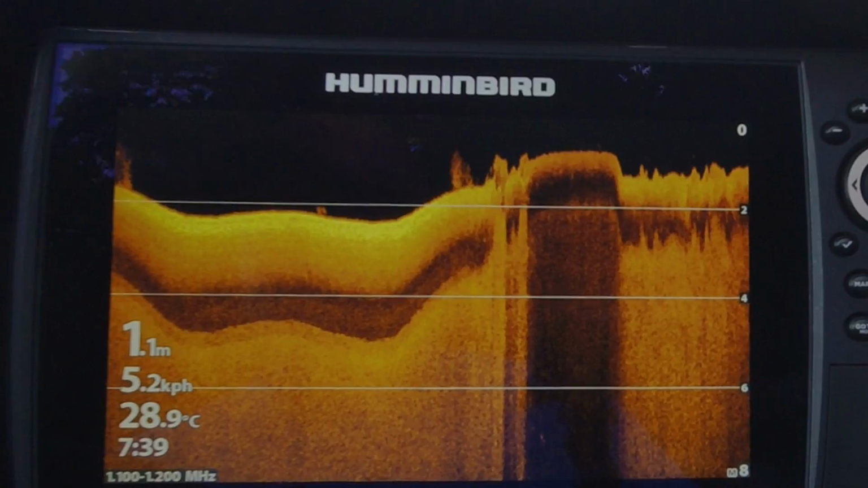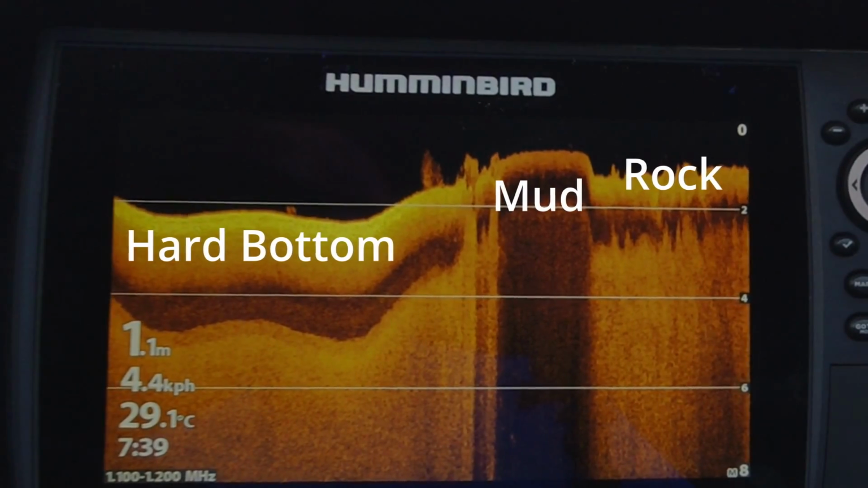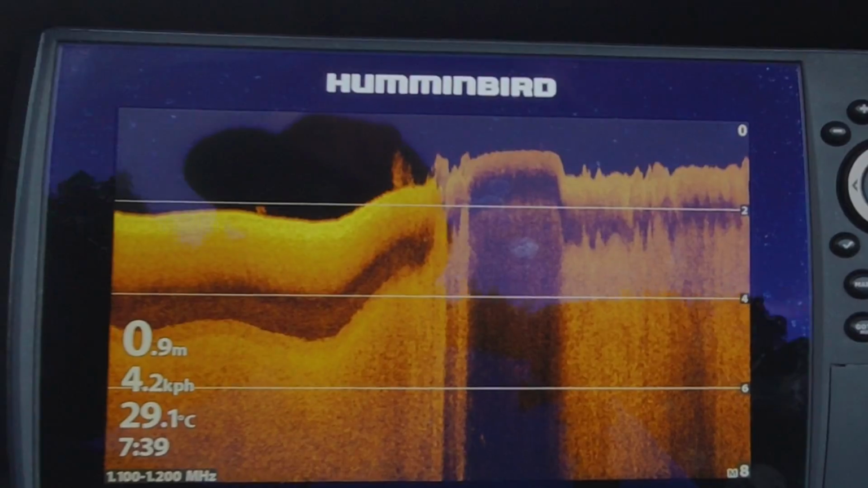But you can see that was our muddy bottom, and this is our hard bottom. And see, we've still got a shadow on our down imaging. So down imaging creates a really good shadow as well.